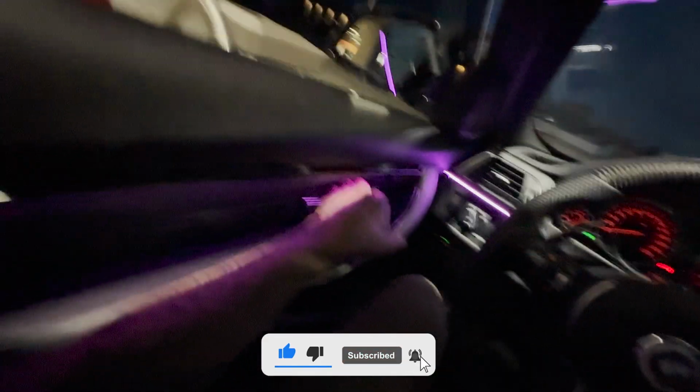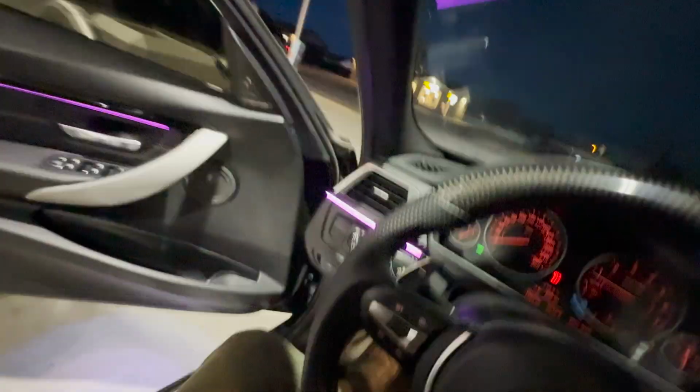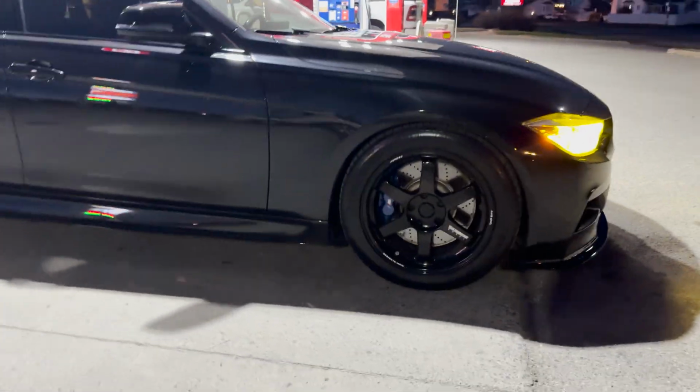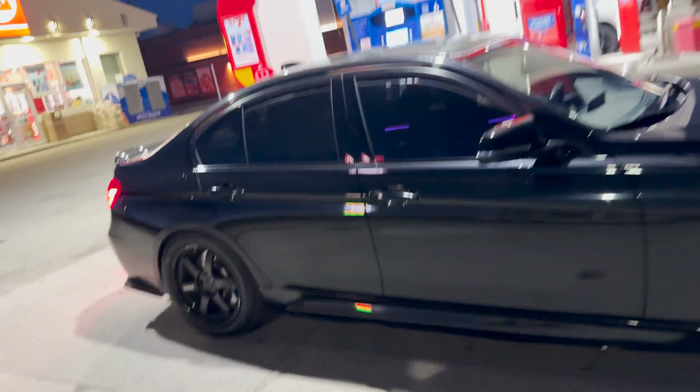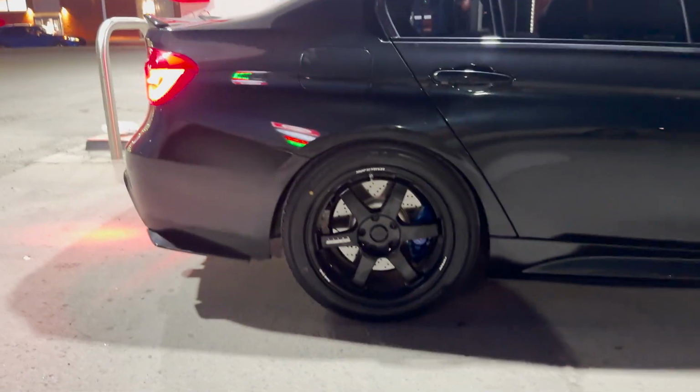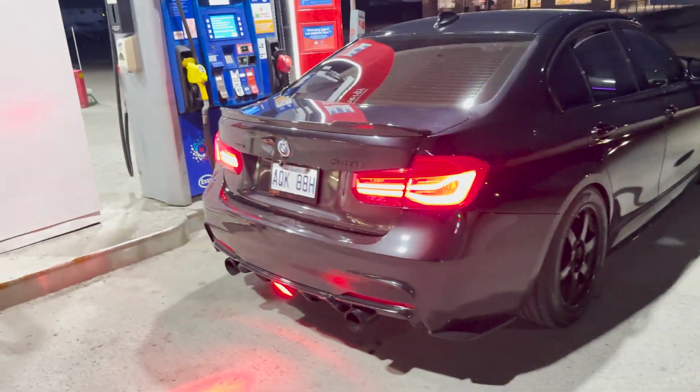So my car is finally fixed. The sensor that's been giving me a problem for the longest time, finally figured it out, so now I can go to Sport Plus. I did wash the car earlier today. The wheel setup is looking very nice. Everything is running good. I think I have some little light on the dash. I don't know what it is. I'll figure it out though, but I'm just glad I can go in Sport Plus right now.